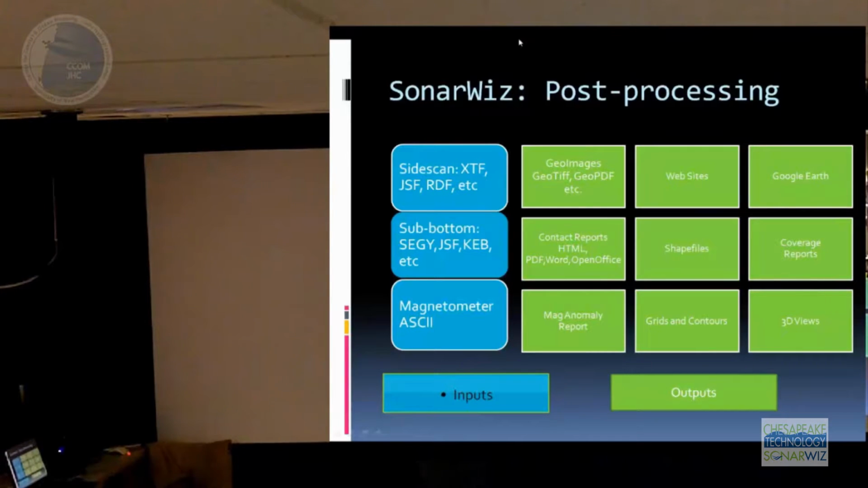Google Earth, everybody's got that now. You can take that geo image and plop it onto Google Earth. Contact reports, I'll show you that in a bit. That's really nice in the new version of the software. That lets you capture your sonar contacts, and it's all put in an SQL database.